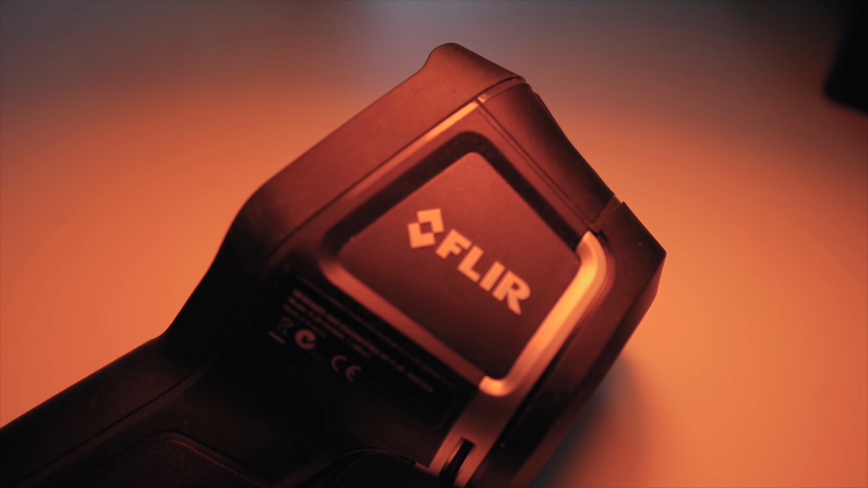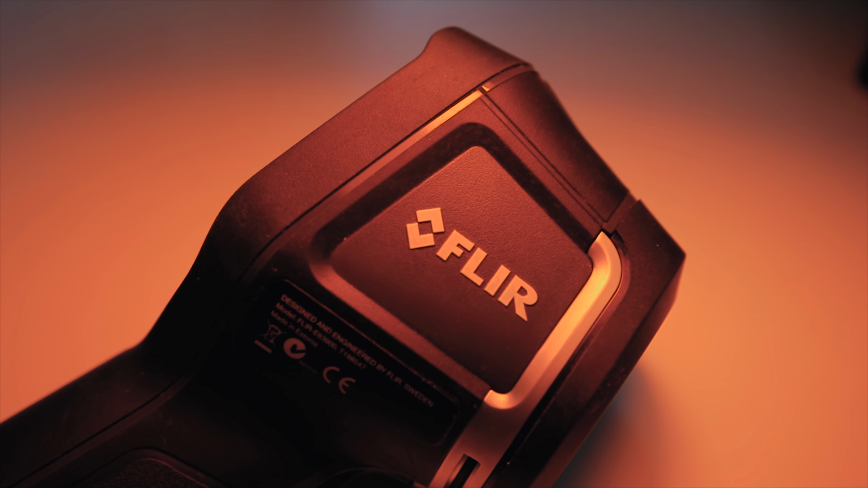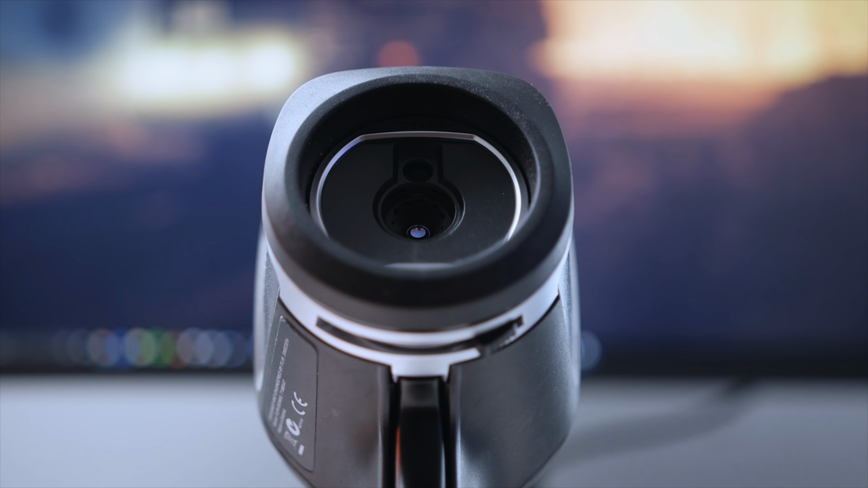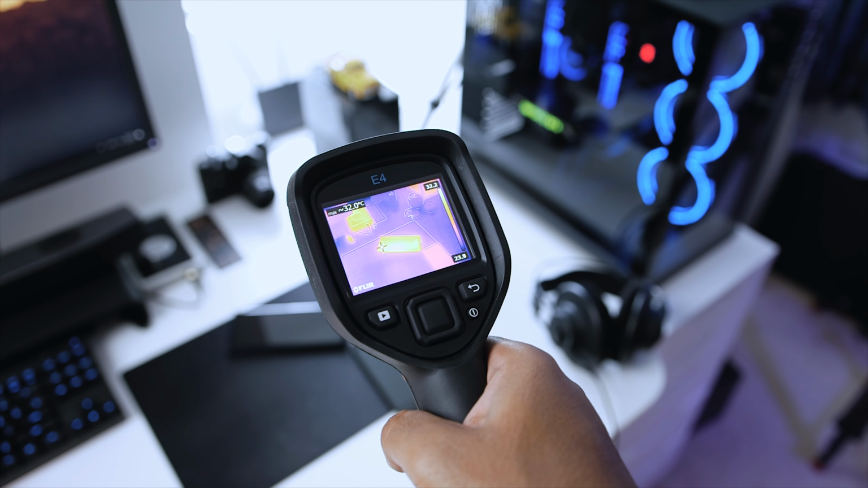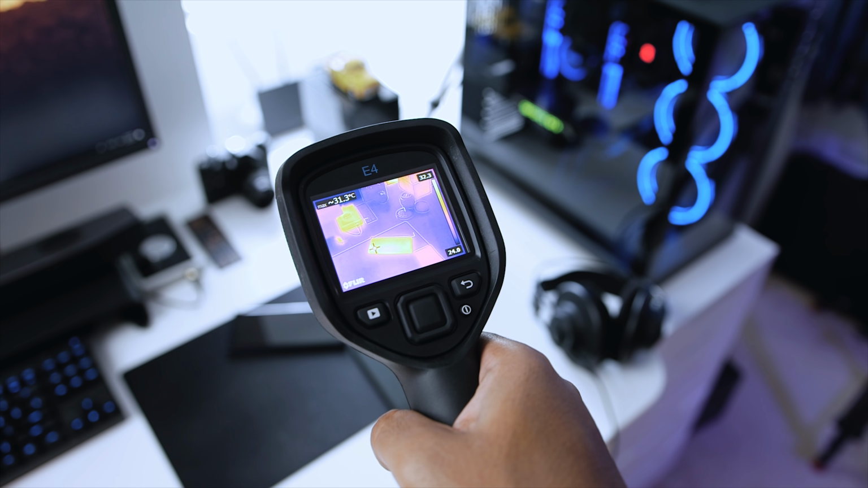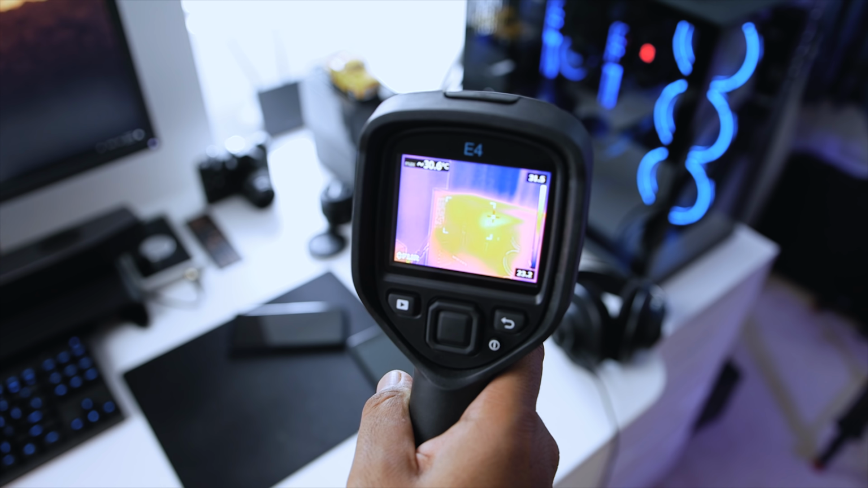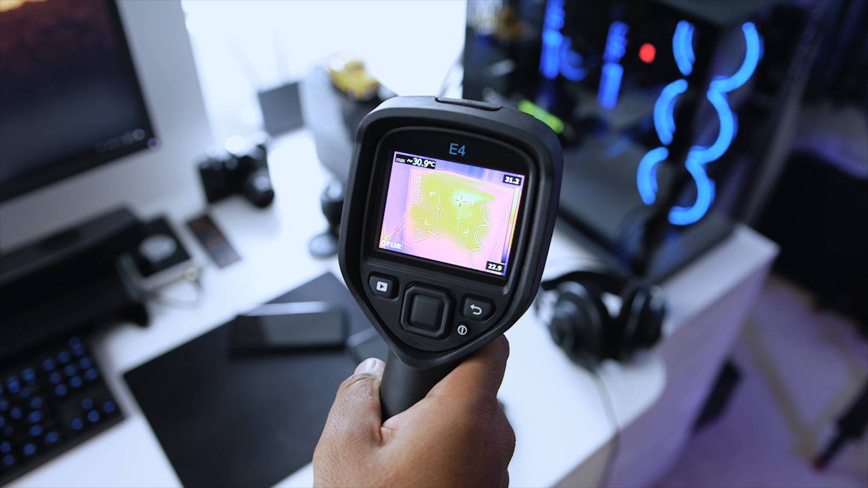I'll be using the FLIR E4 thermal camera to evaluate the temperatures on both the front side of the display and the rear side of the phone, especially after playing these games for about 15 minutes. That gives us roughly a good amount of time to get the phone warmed up and see where the temperatures are peaking at.